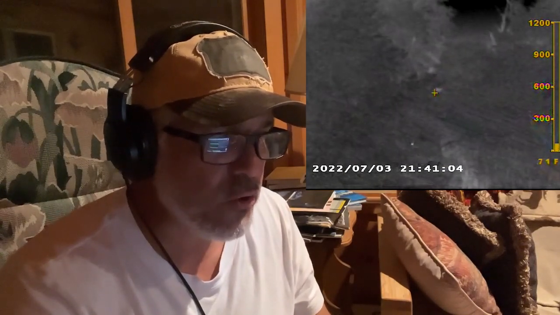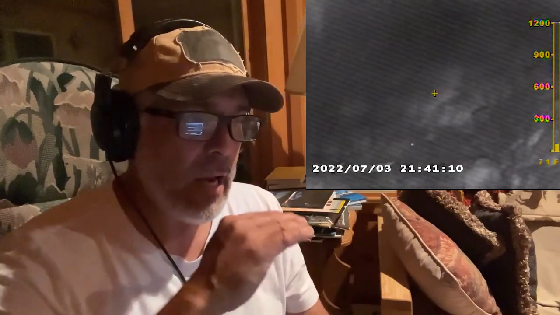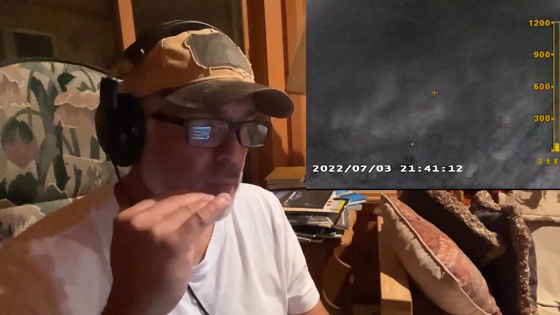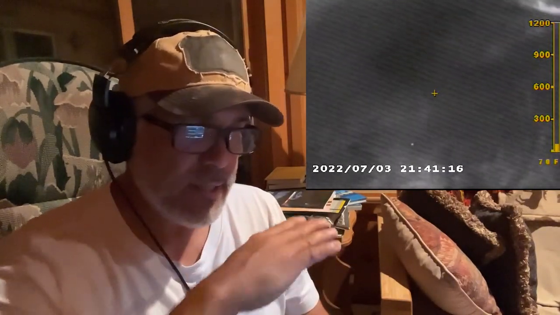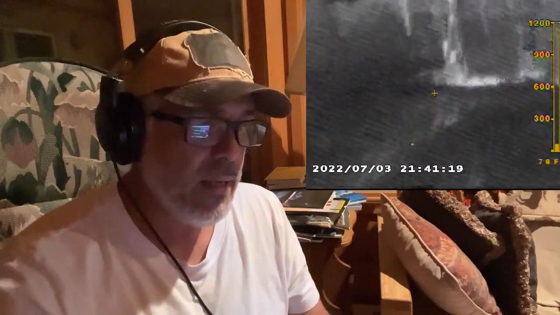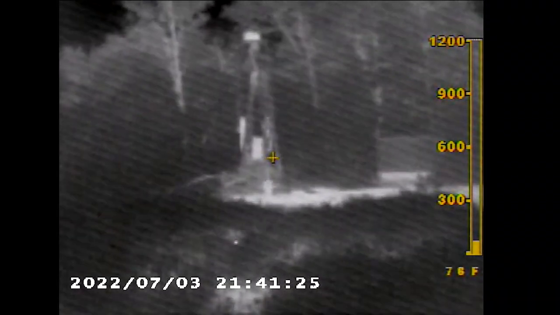I'm looking back at the truck. You could barely see the heat signature of the truck just now. Now I'm looking back at the pump jack. It kind of opens up this area. I've got it on thermal. The ground's still hot, as you can see. It's still emitting heat because that's an open area. There's very little grass. Now you see the oil down below. I'm scanning around. There's the pump jack right there, and there's the catch tank to the right.